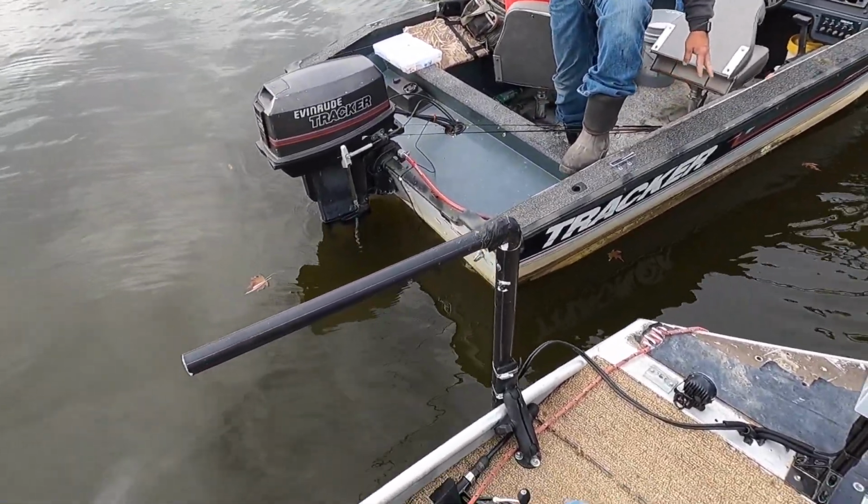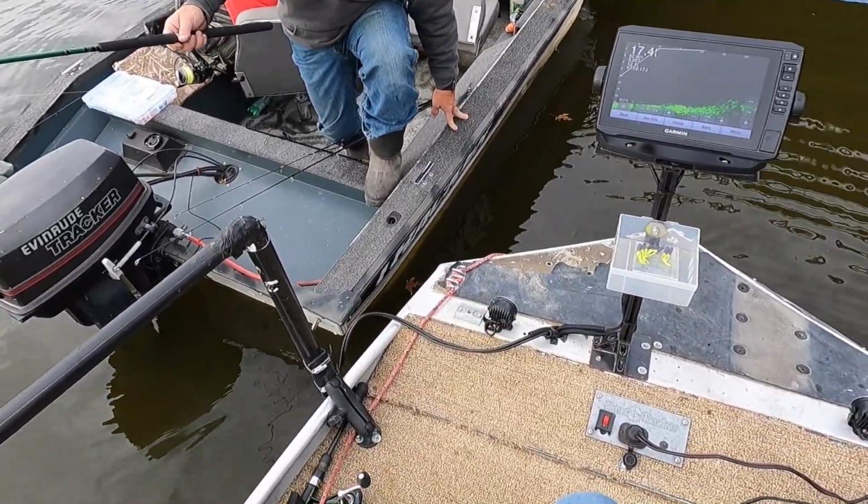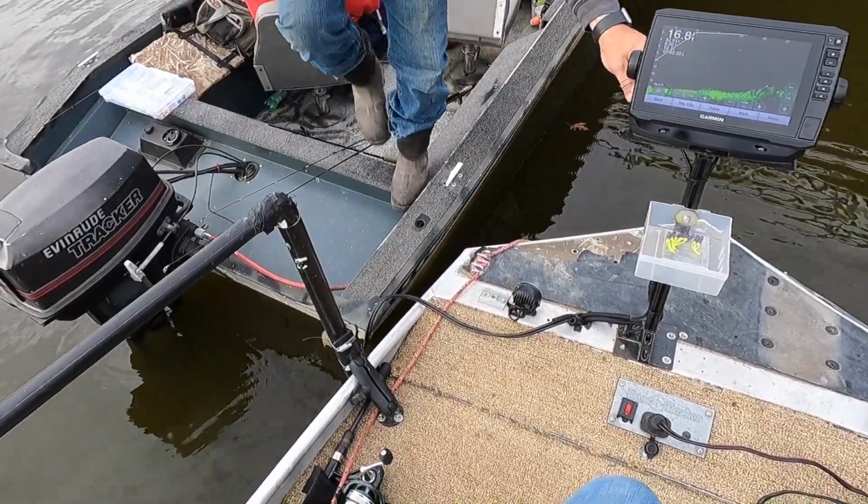Look at these guys. I just want to jump in my boat. Get in here. I'm coming. I just don't want to blast anything. I don't want to hear a big clang.